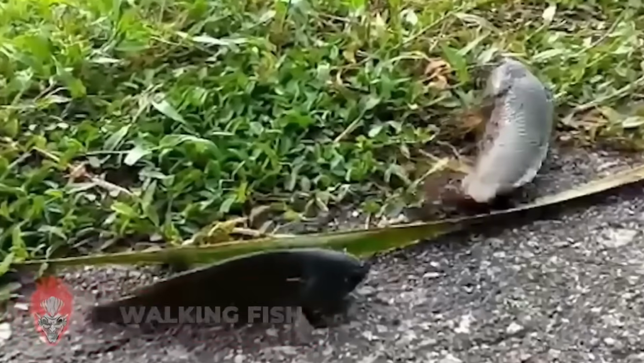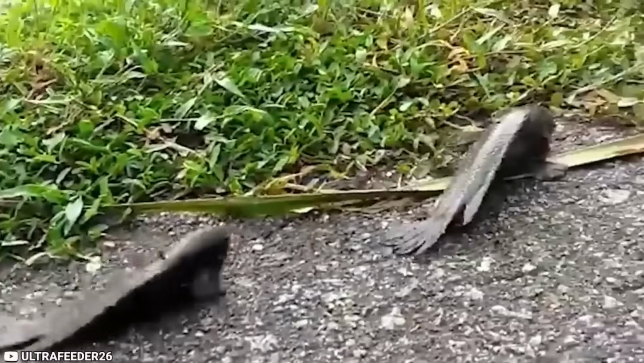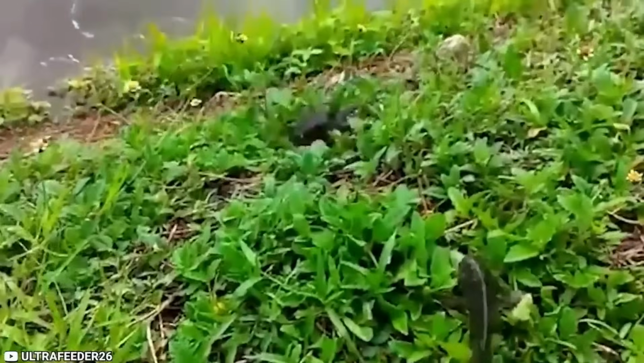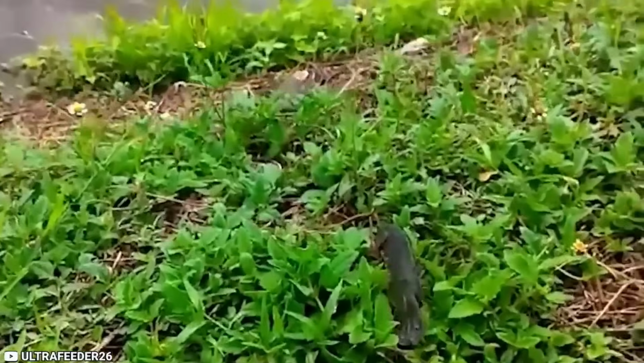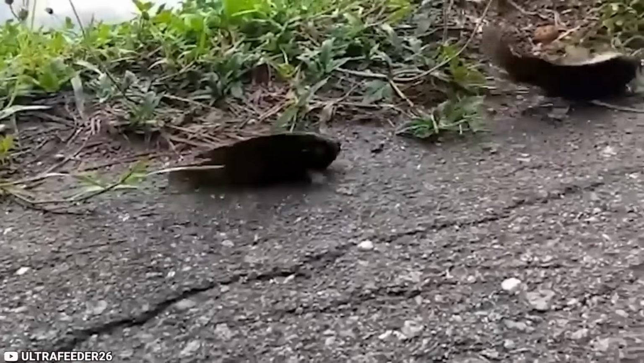Walking fish. Around 2016, this amazing clip was posted online, and it caused quite a shock all over the world. Everyone was absolutely amazed to see these fish walking on land like they belonged there. Oh, shit. We have no idea how they ended up on land, and we don't know how they were able to actually walk themselves back into the water safely.